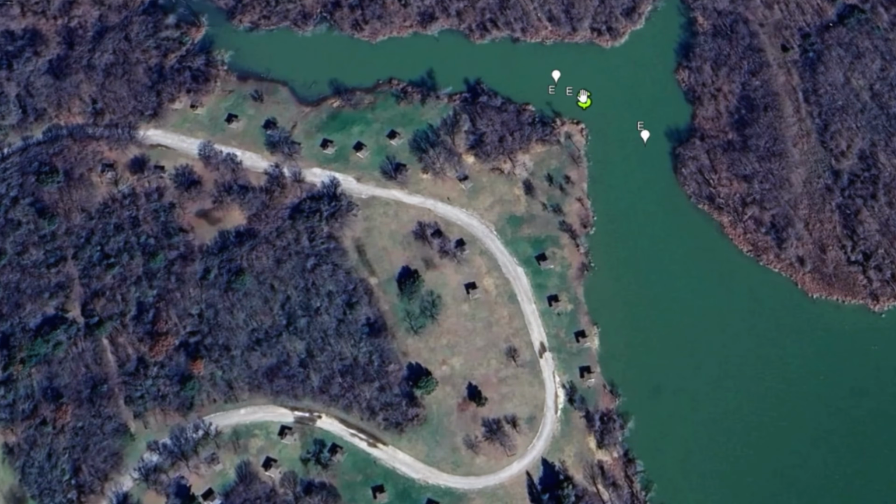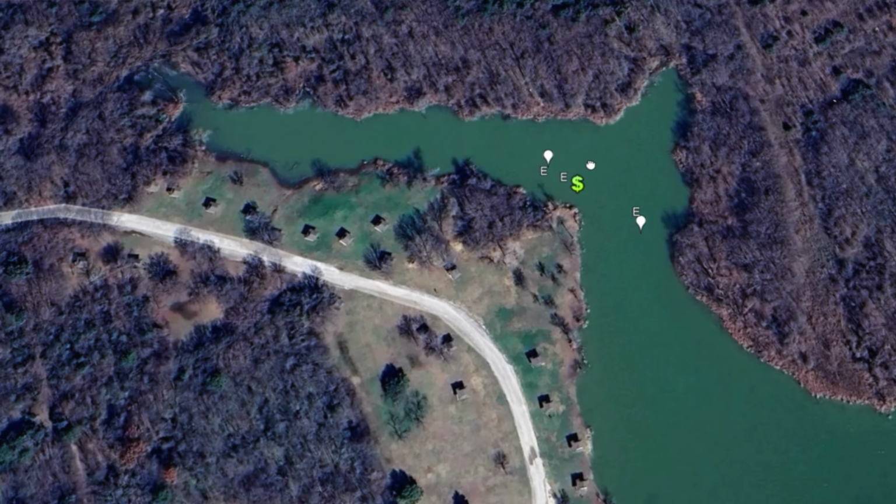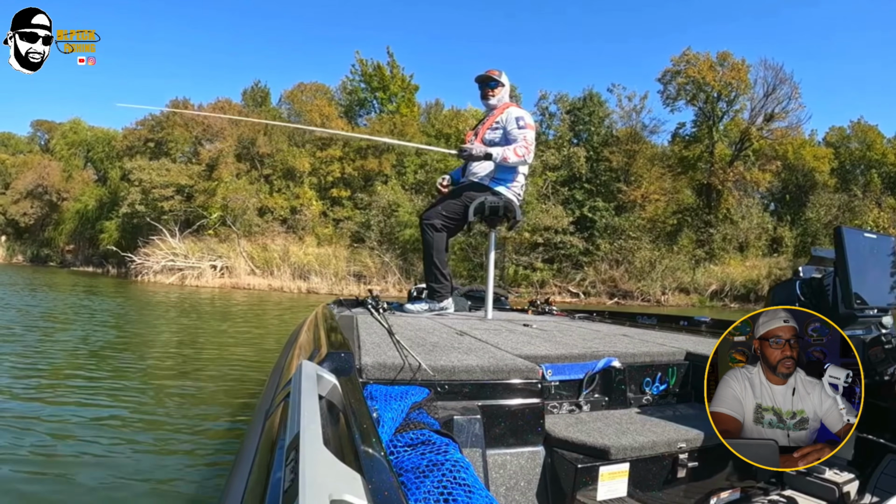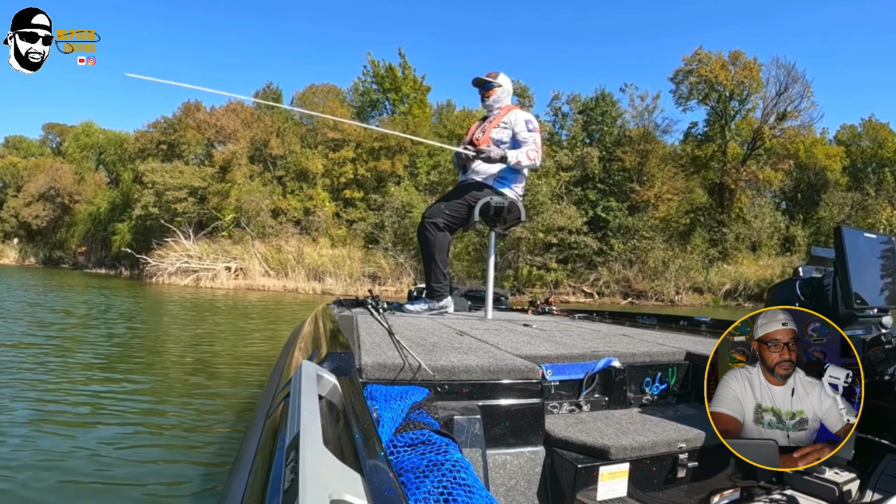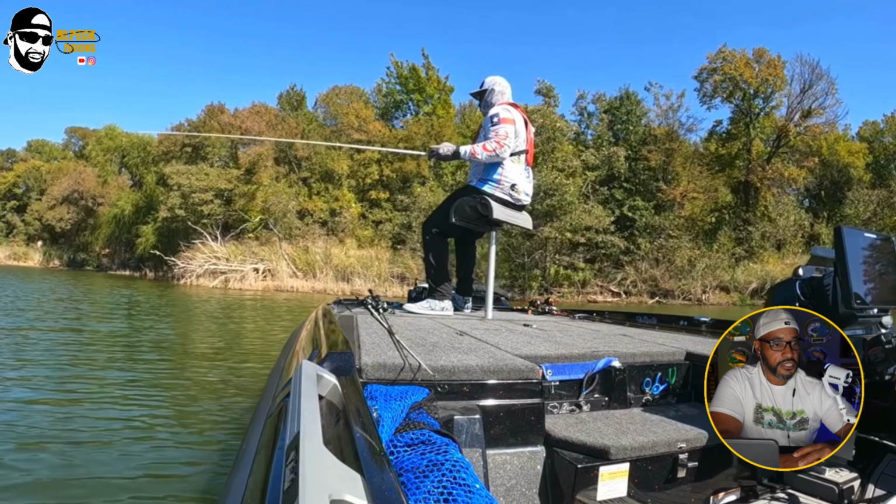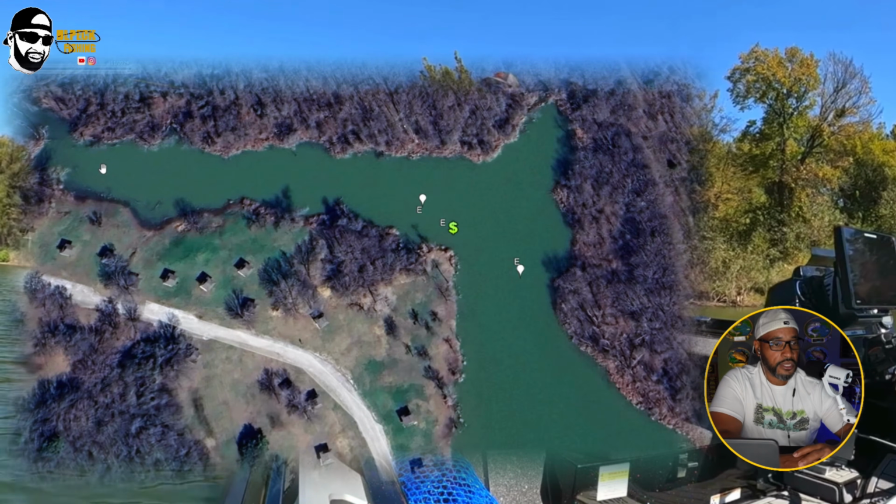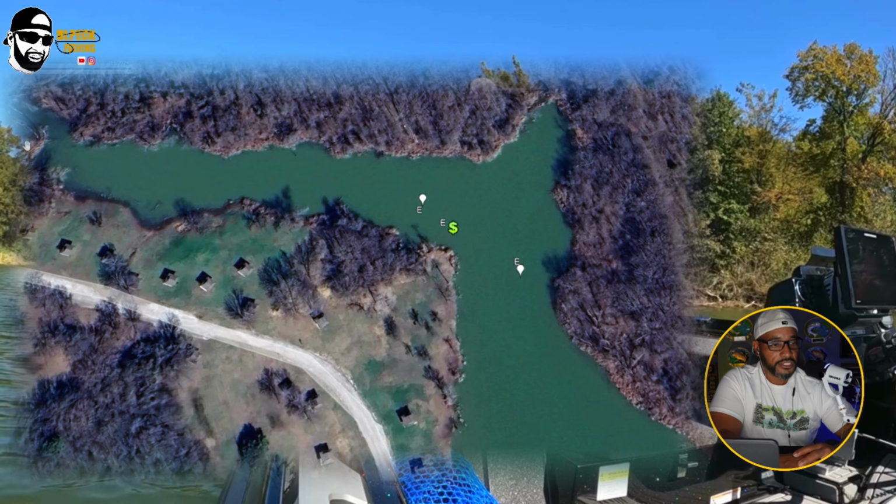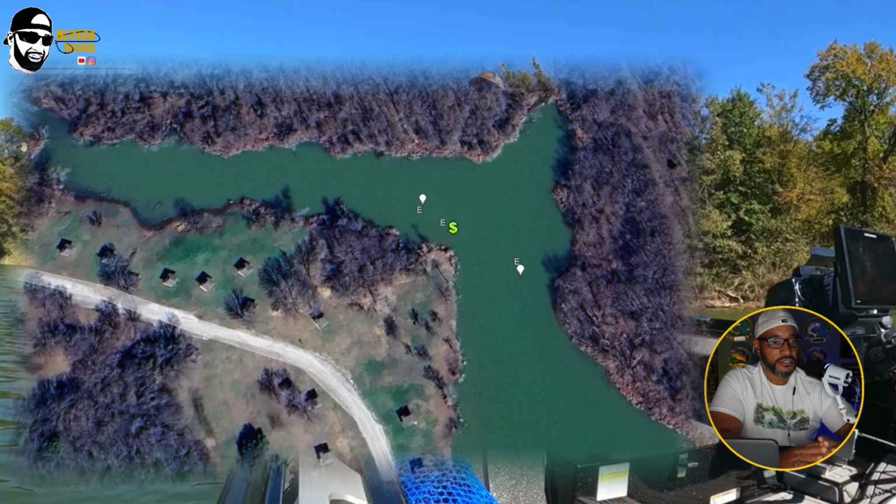Moving on to this area, I tell you what, this is one of my favorite areas of the lake. I mean, it's plenty grass. It has a nice bend to it, so almost no matter what the wind direction is, this area is great.